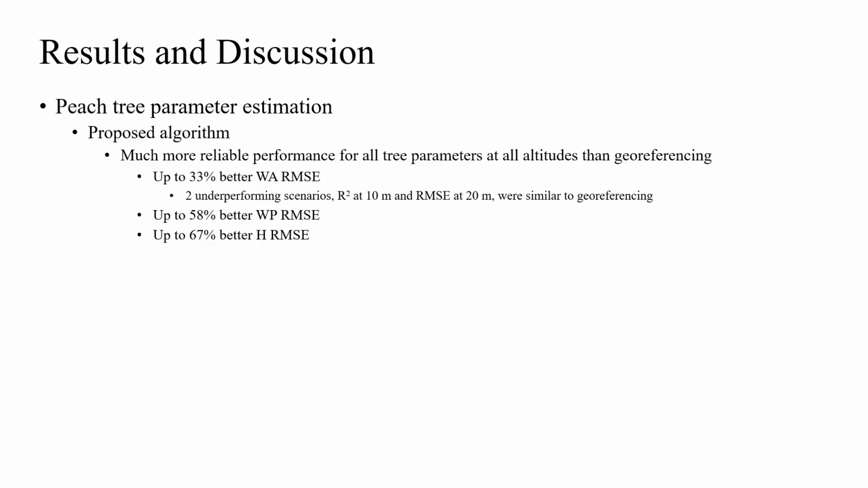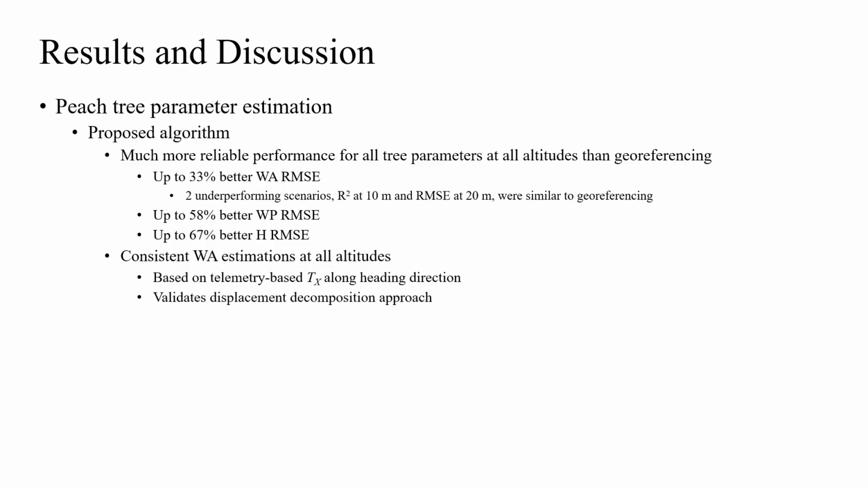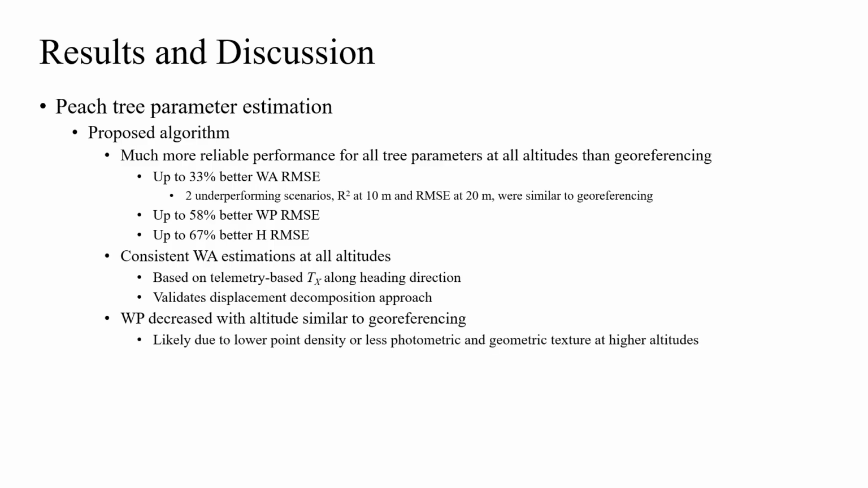Our proposed algorithm delivered consistent WA estimations at all altitudes, which theoretically should be close to georeferencing results since they were based on telemetry-based TX, and indicates the validity of our method of decomposing displacements between LiDAR frames along the UAV heading direction. Similar to the georeferencing method, the estimations of WP by our algorithm also decreased with altitude. However, it was more likely due to the lower density of LiDAR points, or the less detailed photometric or geometric texture in a LiDAR frame along the LiDAR's horizontal field of view dimension, since distances between adjacent LiDAR points increase with altitude.